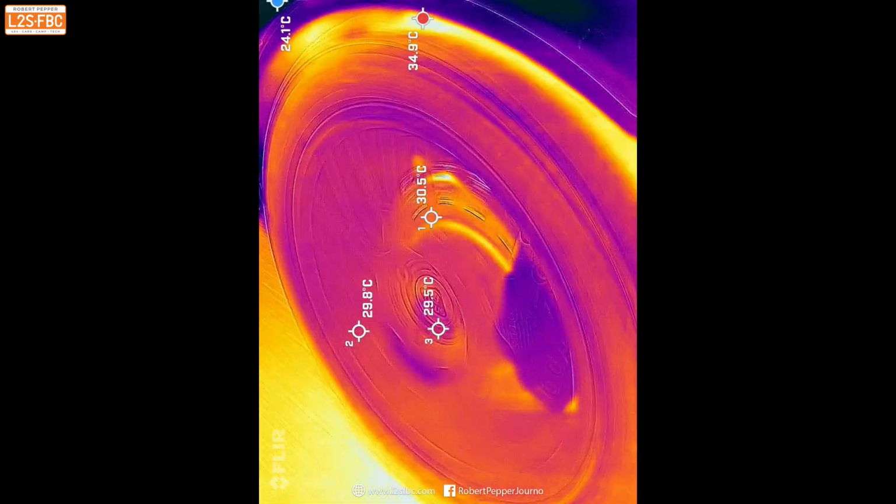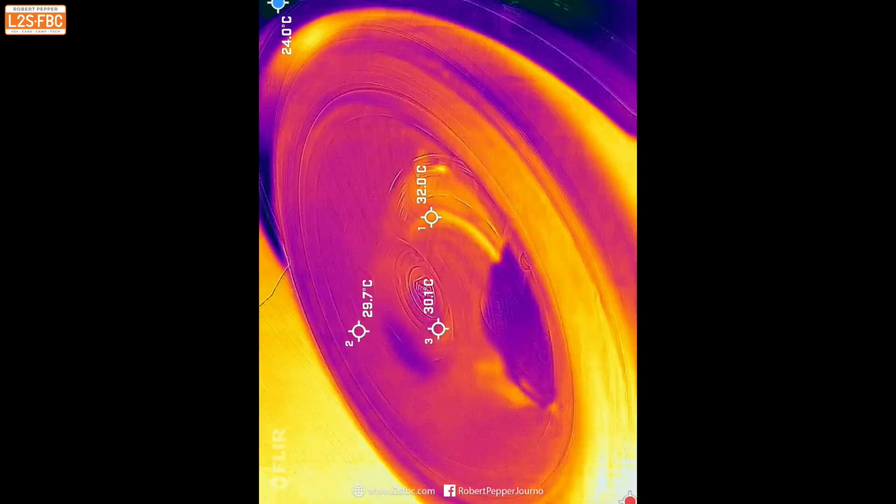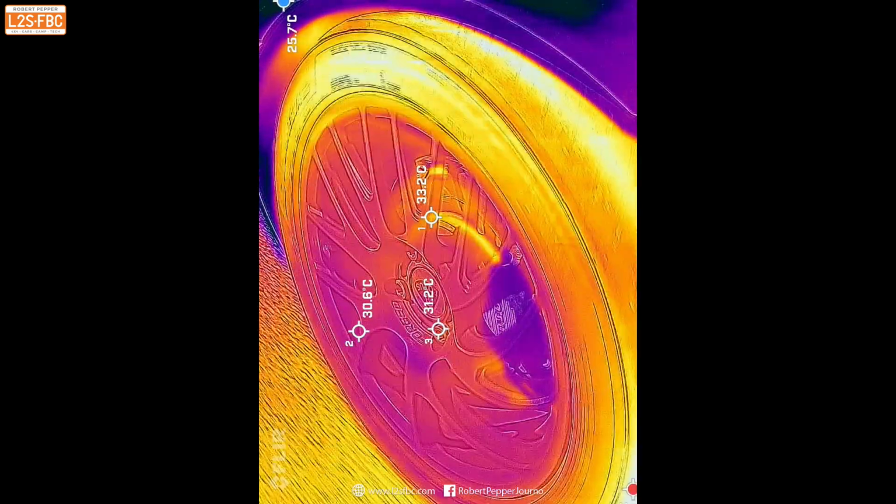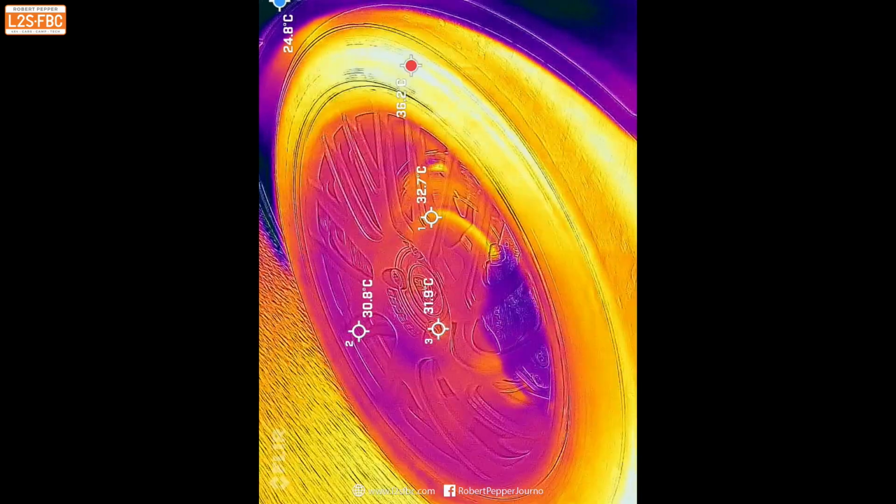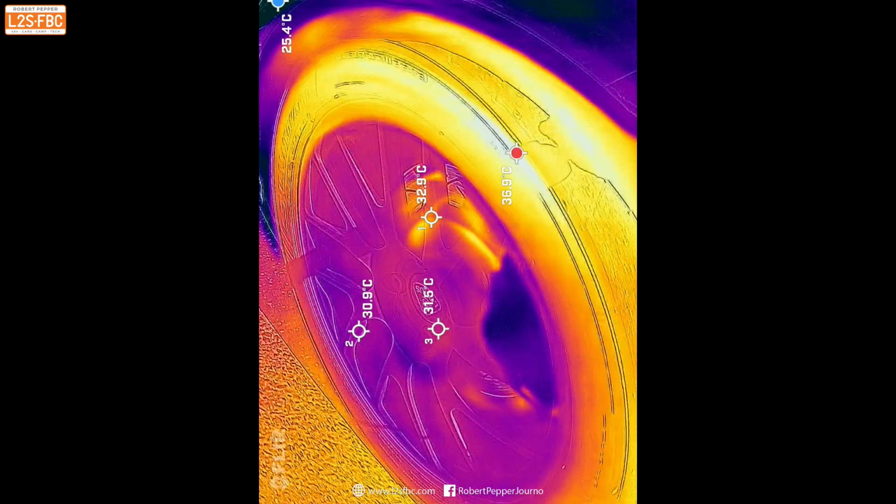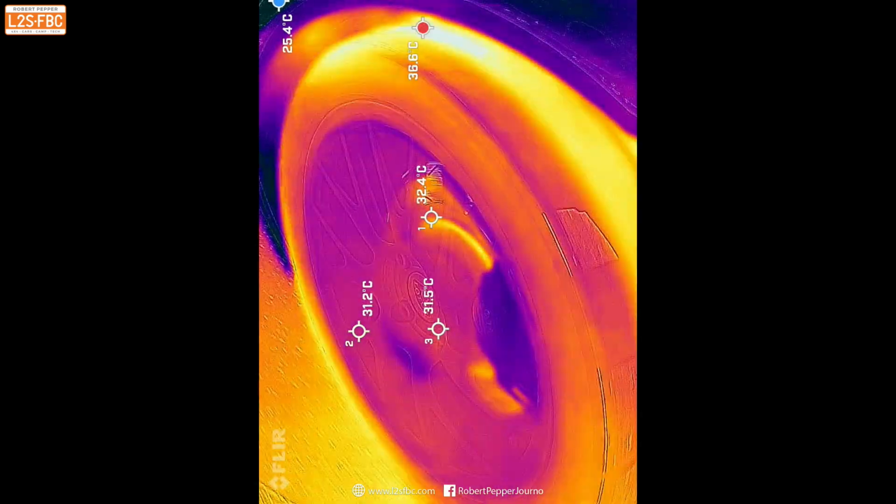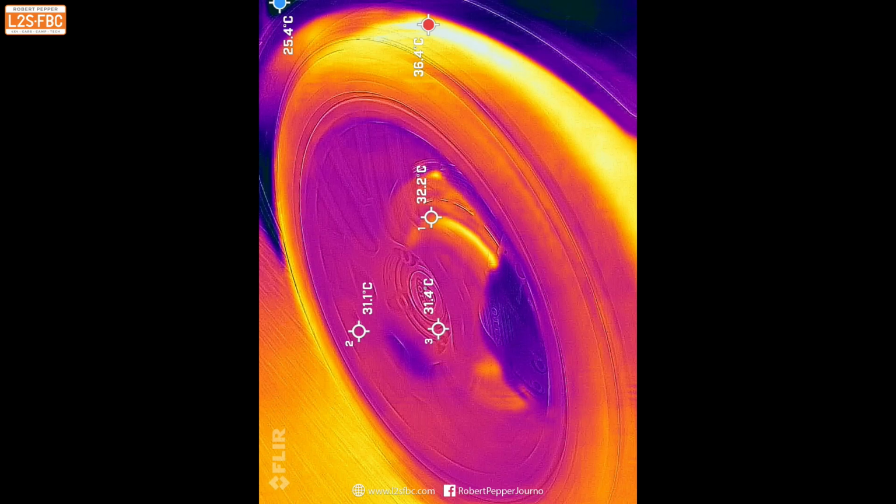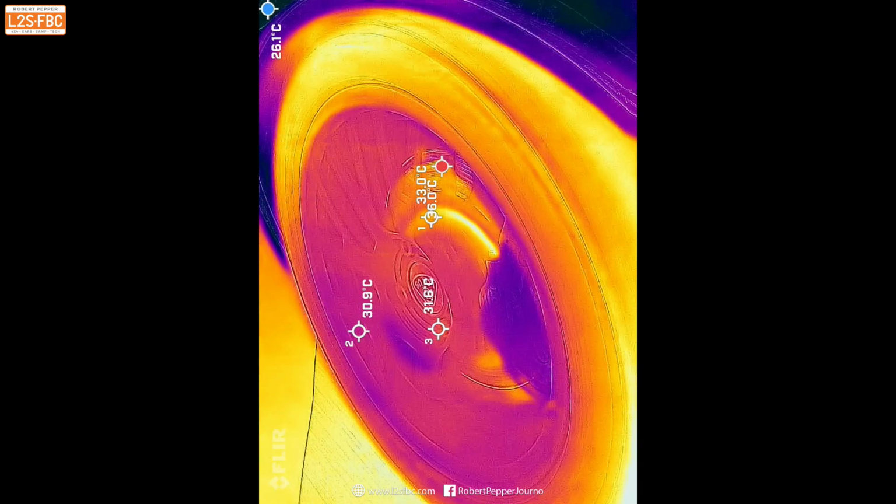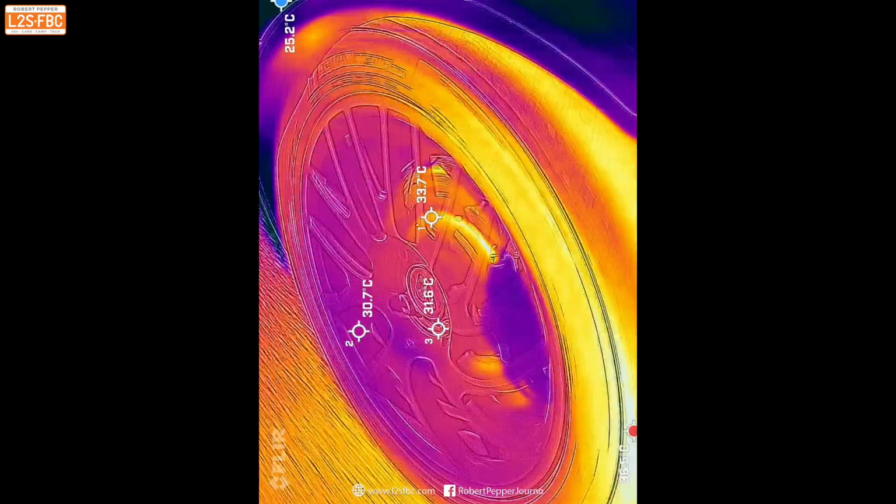So you can see that the disc brakes just really heated up a lot relative to the rest of it. And yeah, you can just see how hot they are now. And the tyre itself has got hotter as well. Now I can't data log this unfortunately, and I haven't worked out how to turn the whole thing 90 degrees, but I will do that.